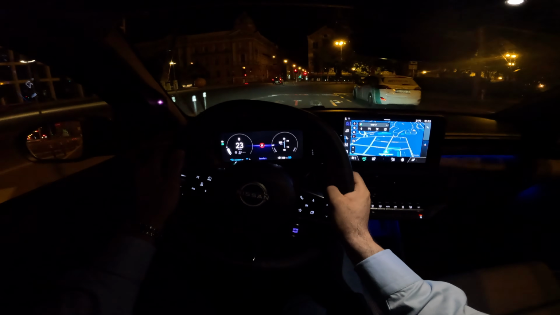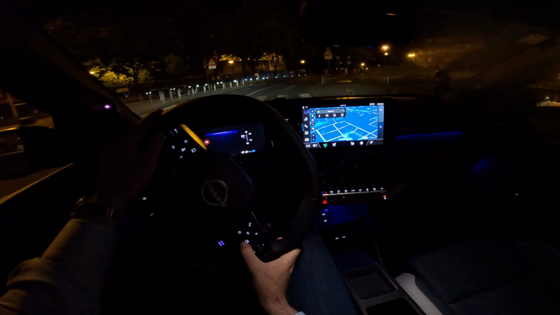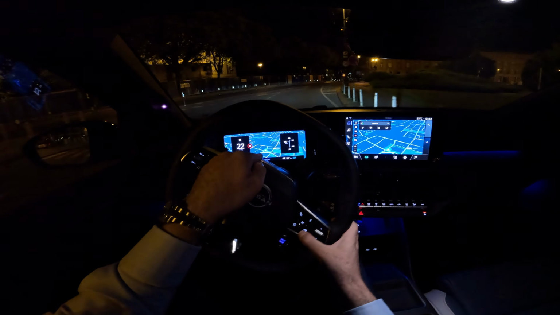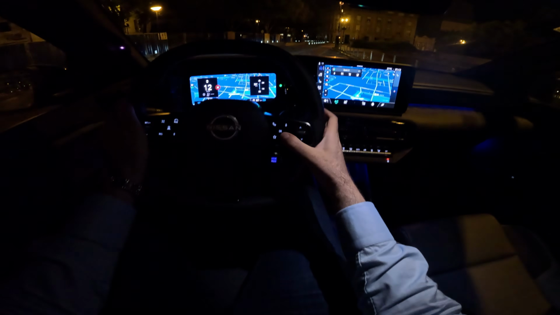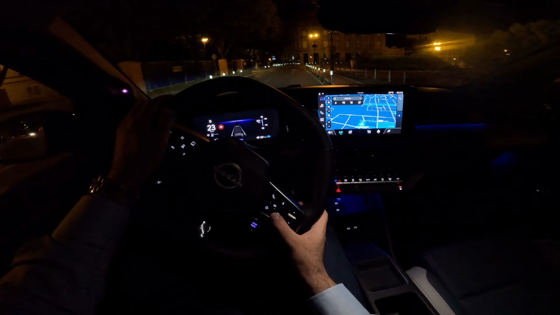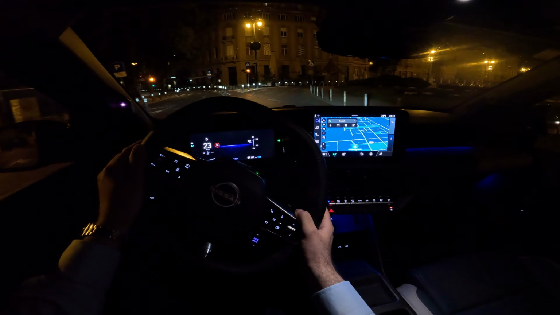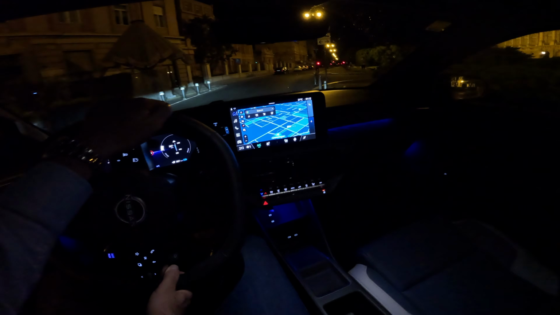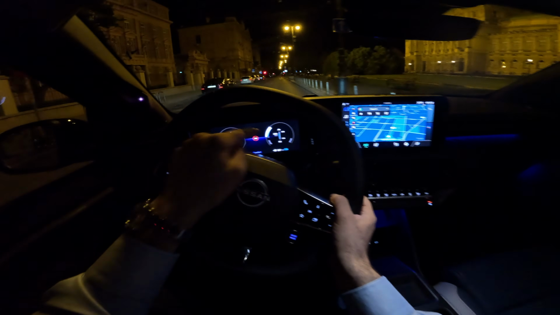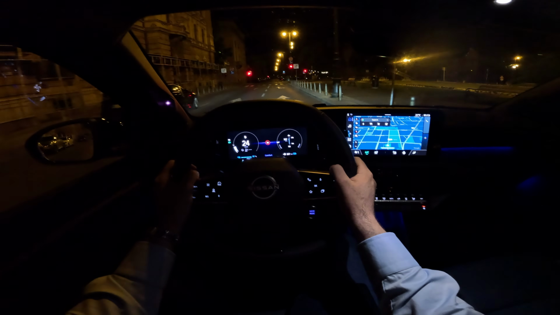The screen layout, the dual 10.1 inch screens, so the digital cockpit in front of us, and it's possible to change between different views. You can also have the map view here. This is a lovely layout. Then for example this view, this would be like minimalistic. Then the classic dials, which I really love. And then this goes up, so you have power and charge meter.